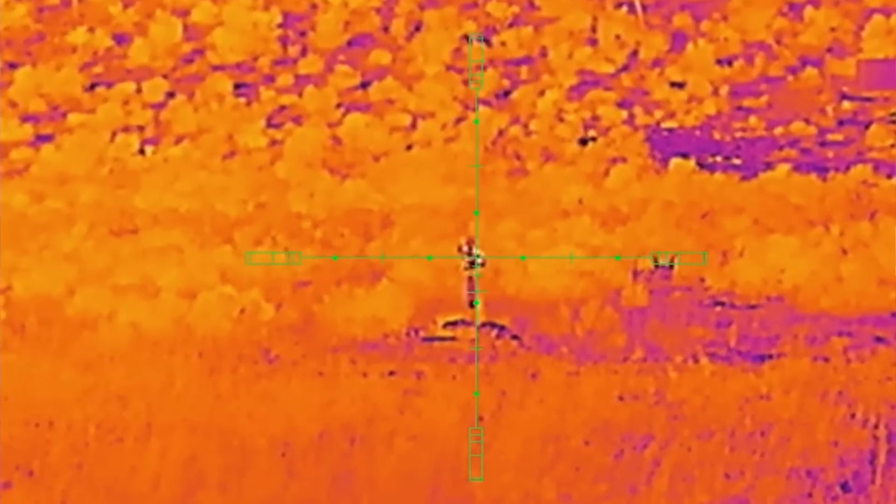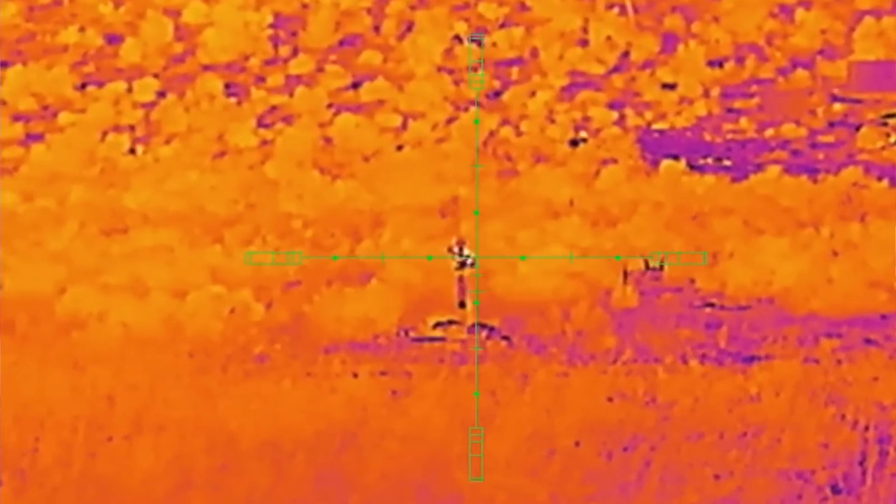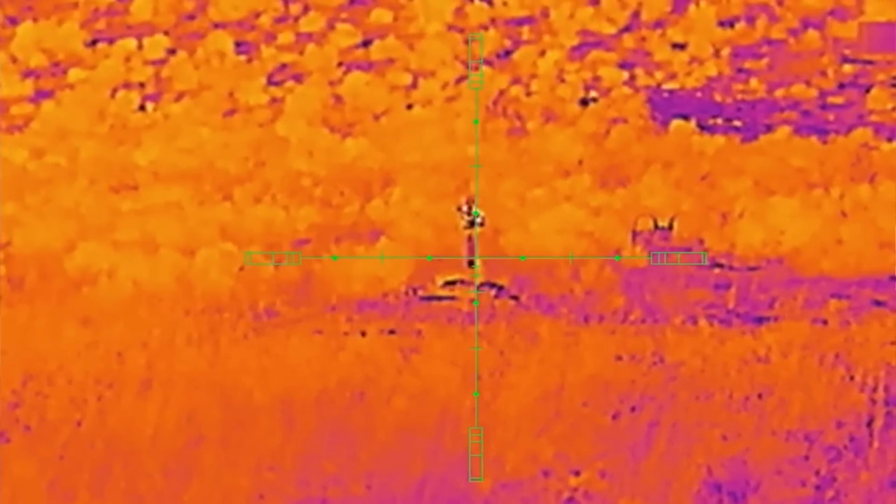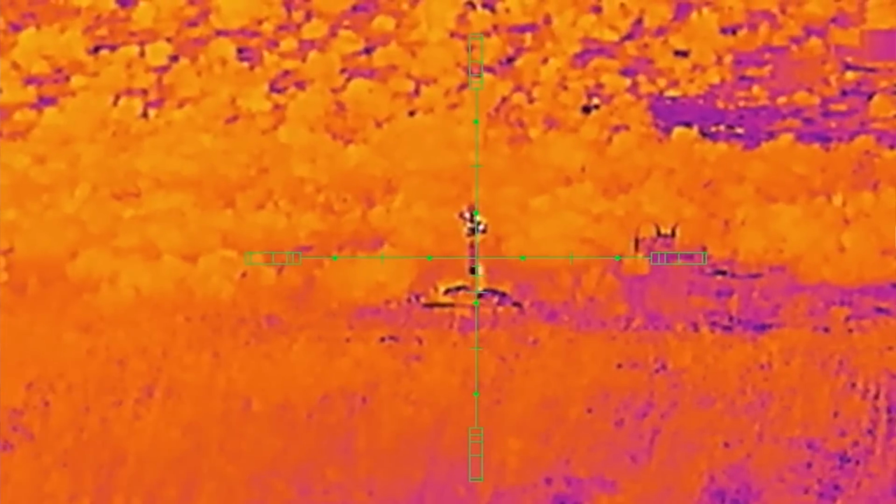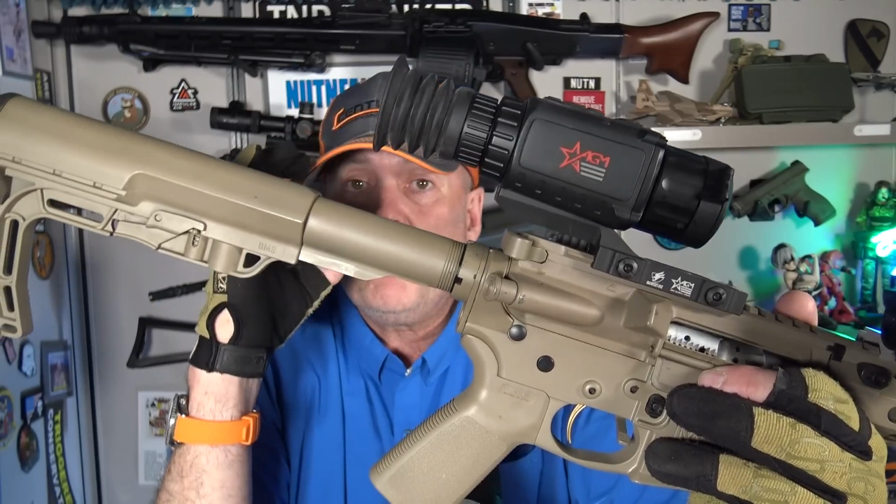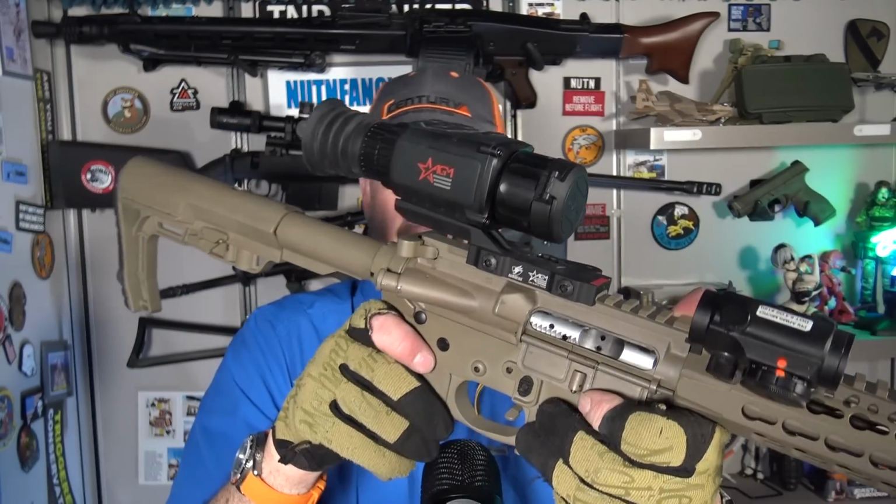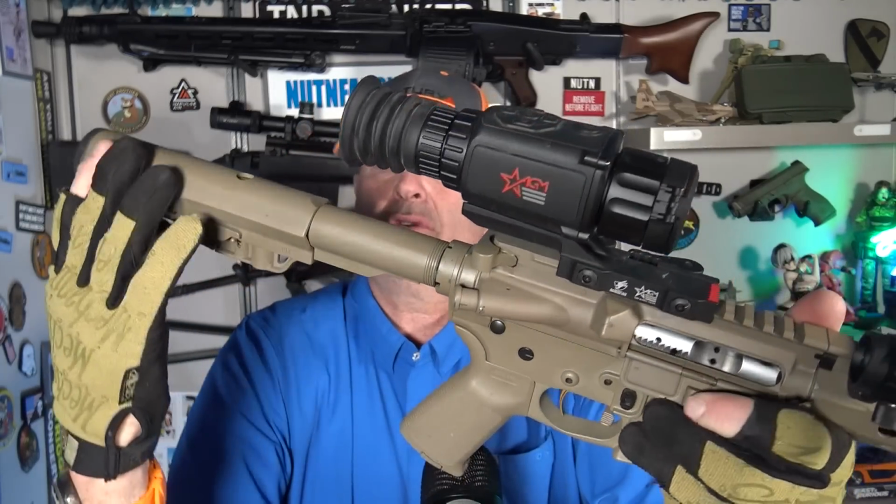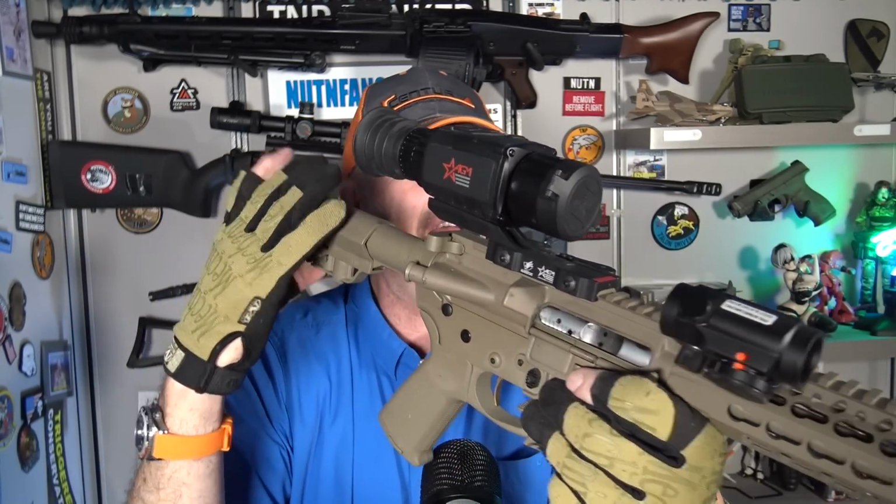But literally, if things are working right, you can zero this, assuming you're on paper. That's the big thing. Assuming you're on paper, you can zero it in probably 3 to 4 shots, at least at 50 yards. At 100 yards, it took me a little bit more because I can't really see them at 100 yards. I was in daytime. I'd look with my good binoculars, and it did help. But then you can save that profile for that gun, and then if you want to, save different profiles for other guns.